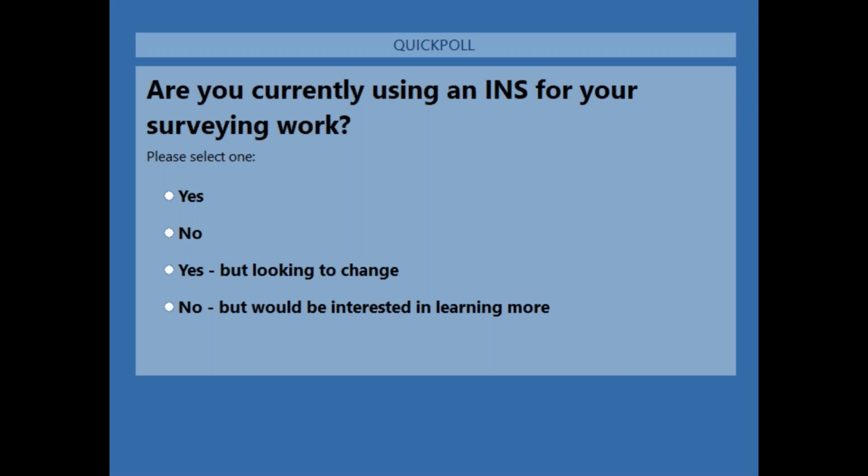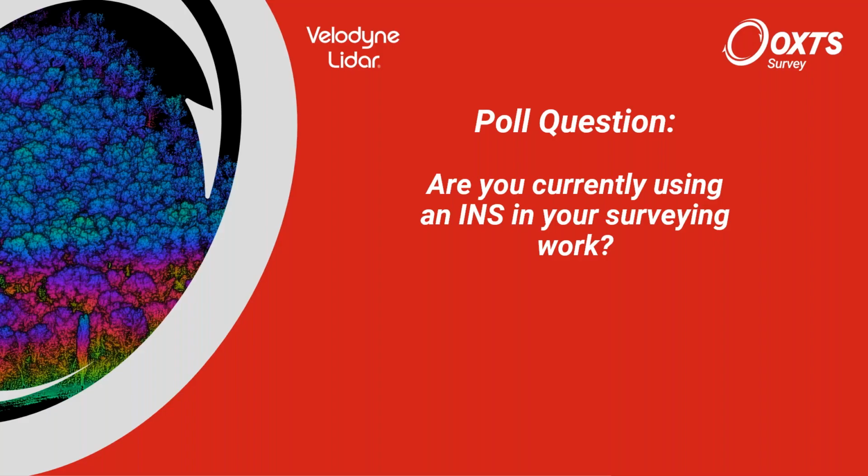Have you considered, or are you using an INS device, or are you perhaps using some other navigation data source, maybe just a simple GNSS system, maybe SLAM algorithms, or any other alternative? I'll just leave that up for a few more seconds. Okay, thank you.